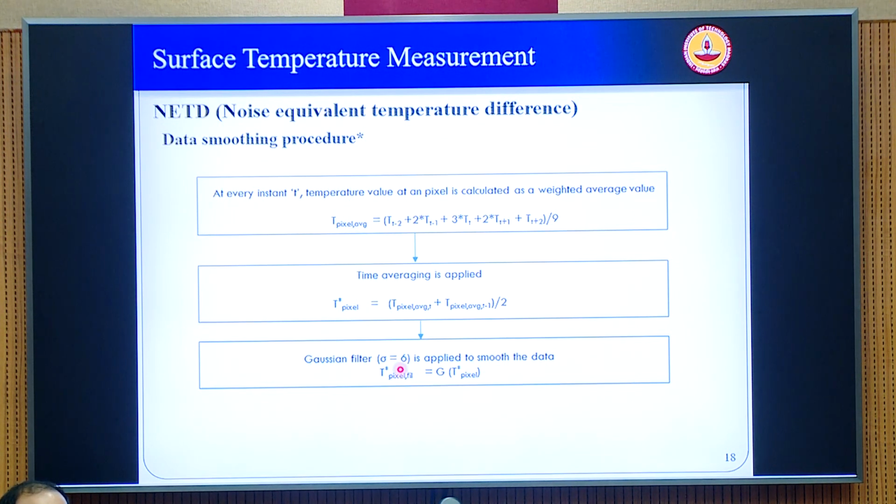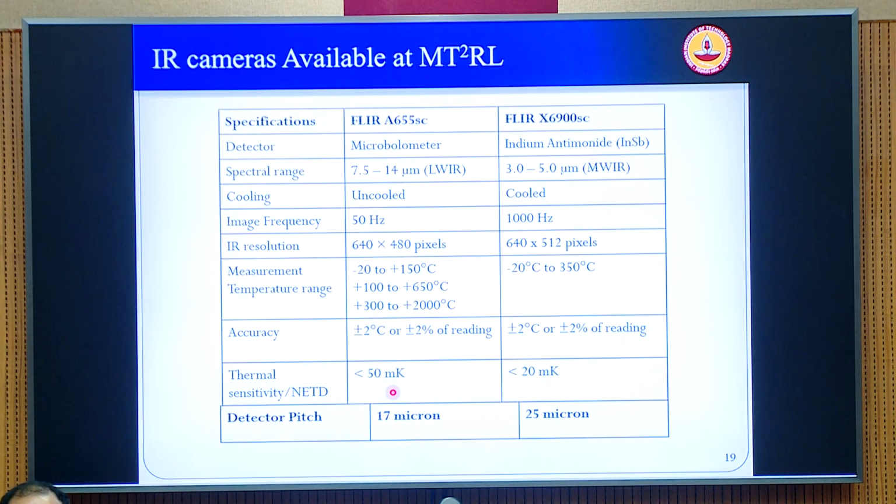You can see how this average pixel temperature changes, and accordingly you can find that if you do this kind of smoothing procedure artificially, you can bring down the NETD values. Although when you check, the NETD is about 100 millikelvin, by doing this kind of smoothing you can bring down the NETD and make the temperature output more sensitive than what the manufacturer is giving you.